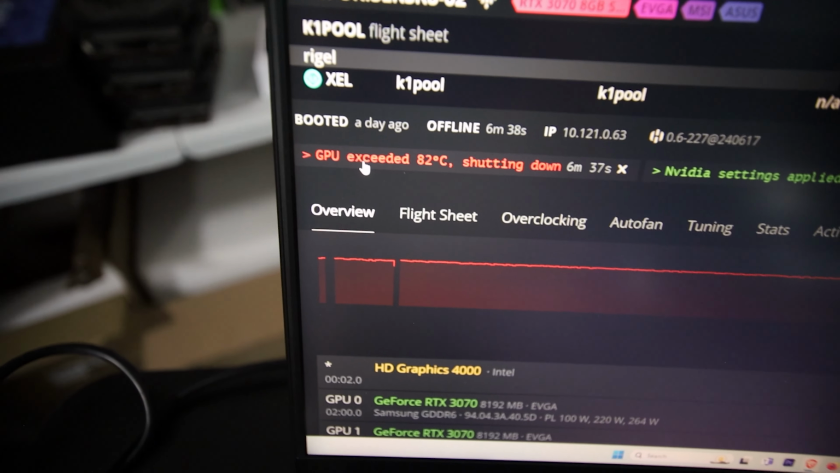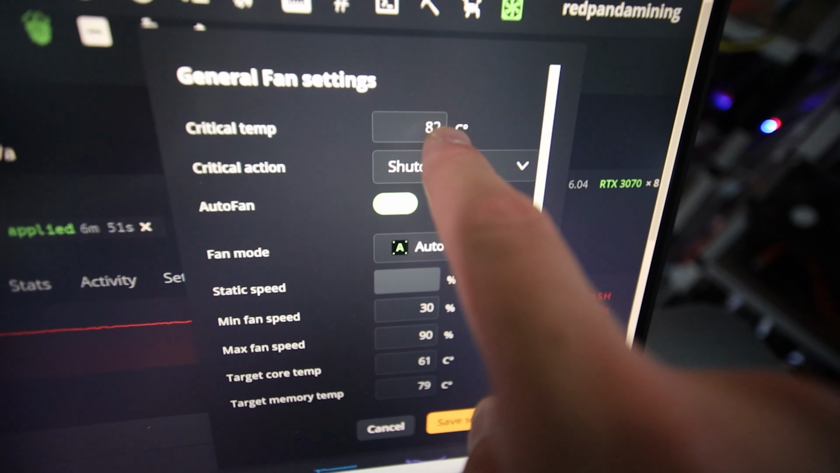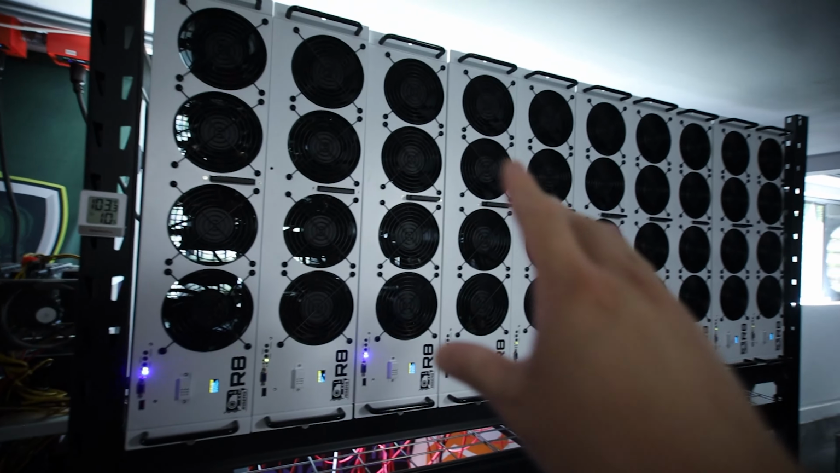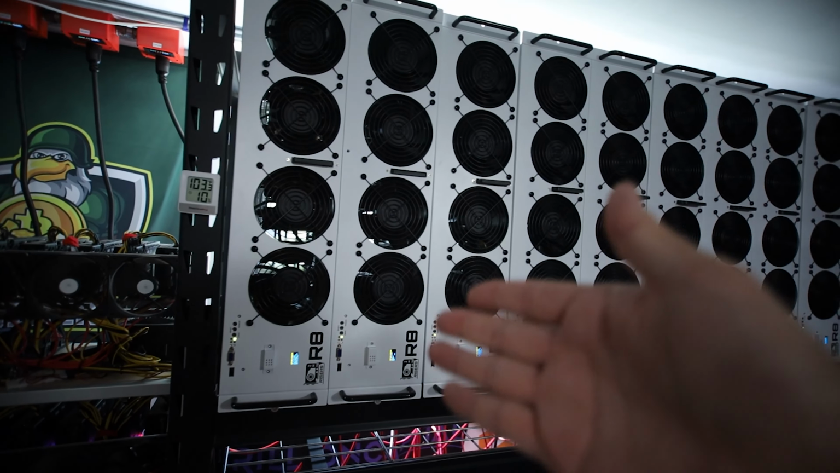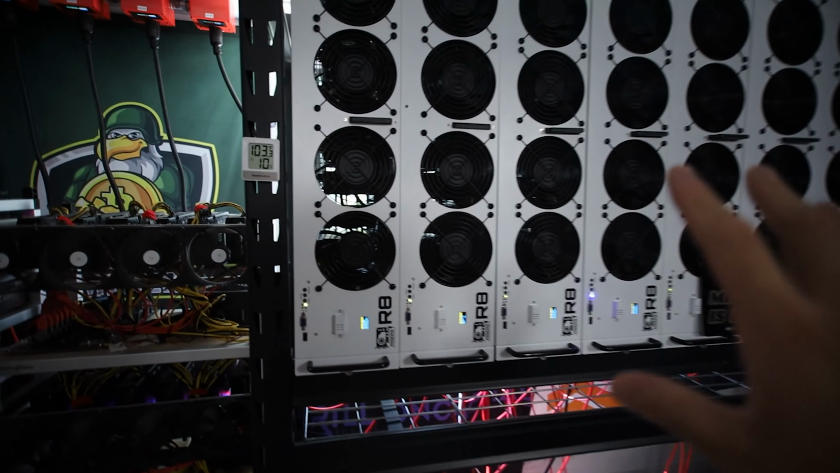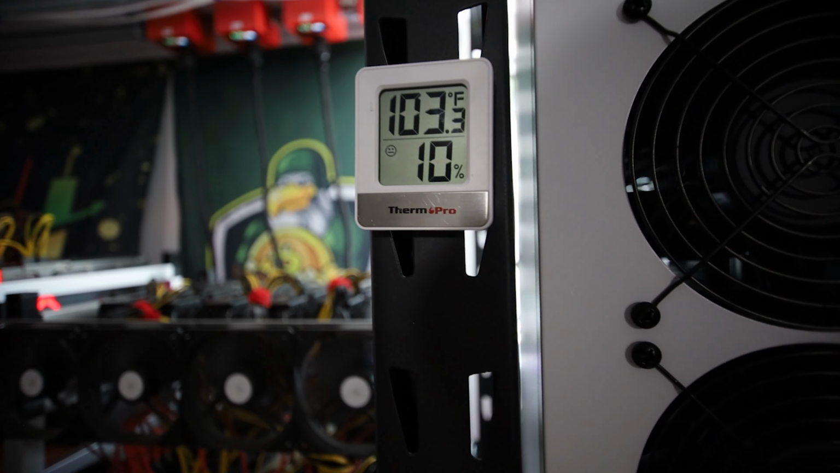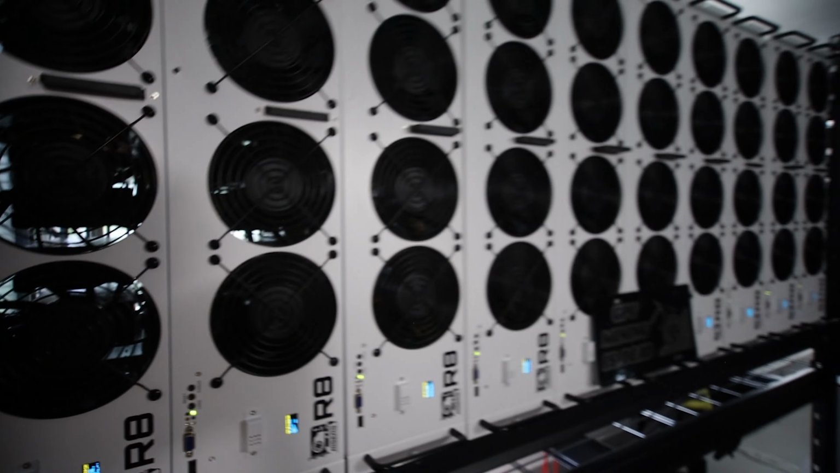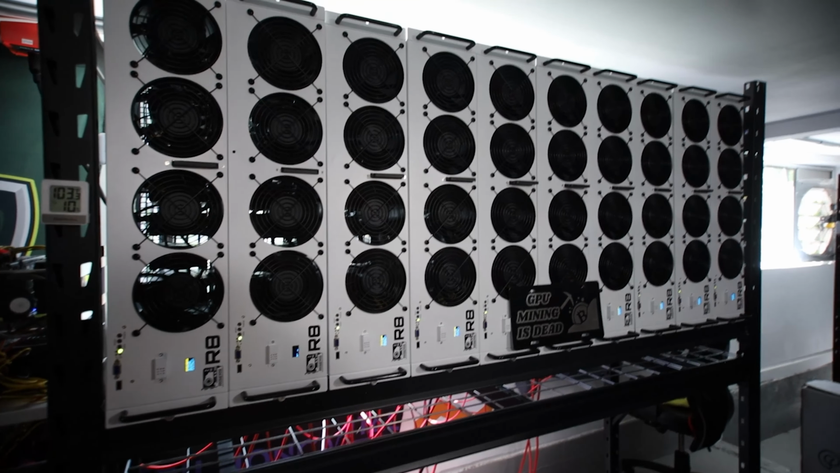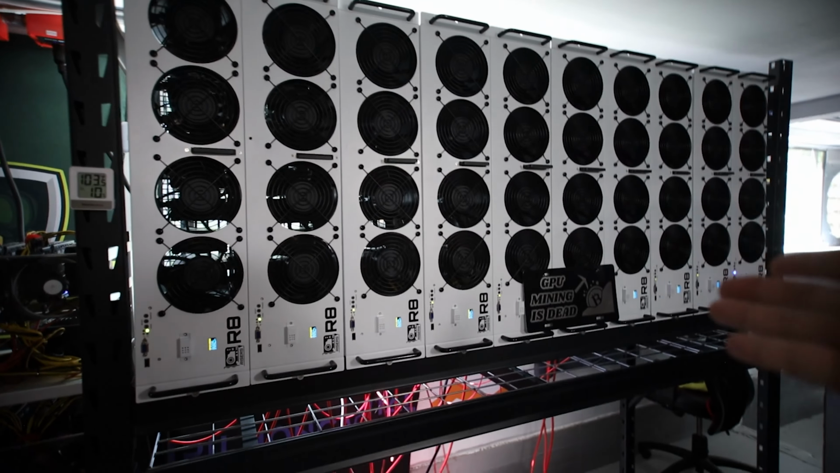I do have the GPU temperature setting to auto shut off the rig in case things get hot, that's my fail-safe. I don't wanna go past 85 degrees Celsius on these GPUs at any given time, okay? So with this heat wave coming, and I know a lot of you in North America, it's getting hot over here, just make sure if you're running Hive OS or any type of mining operating system, that you have a fail-safe, okay?